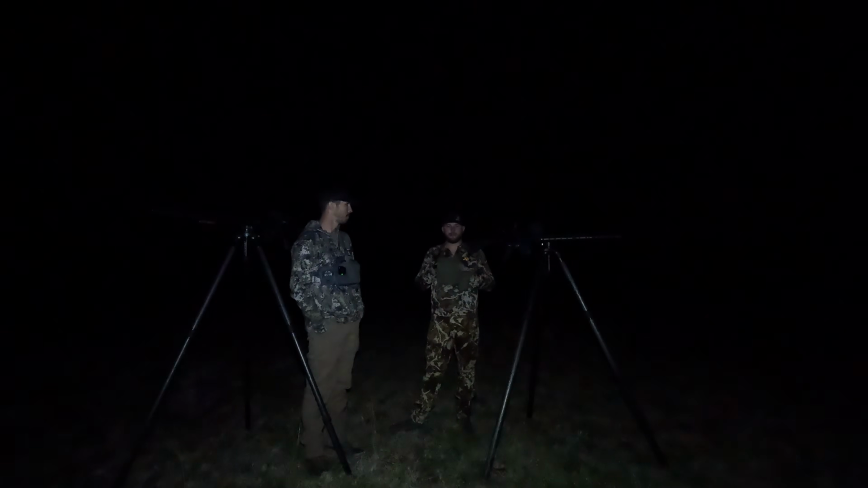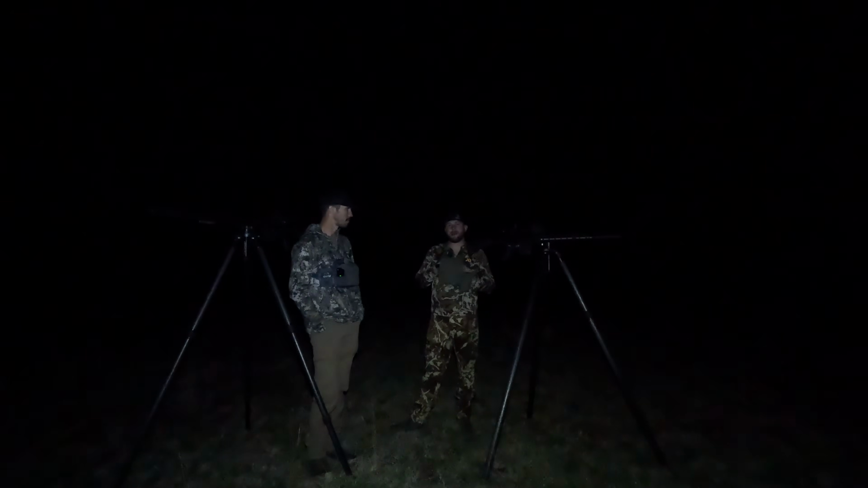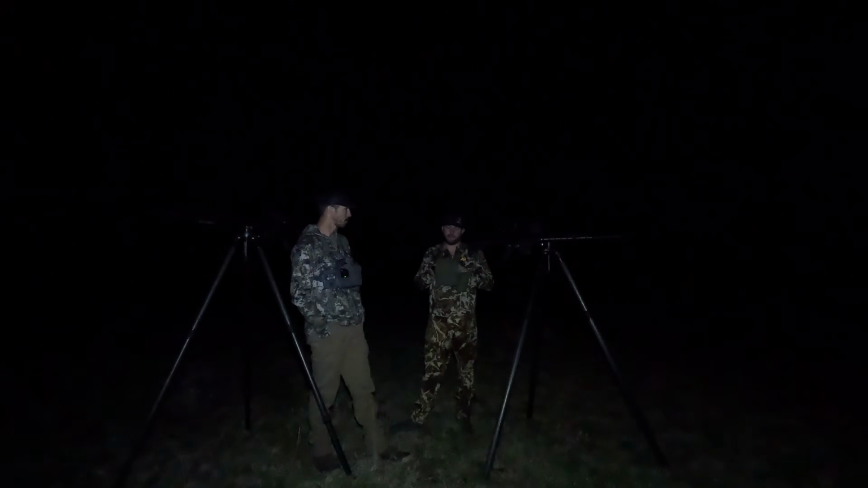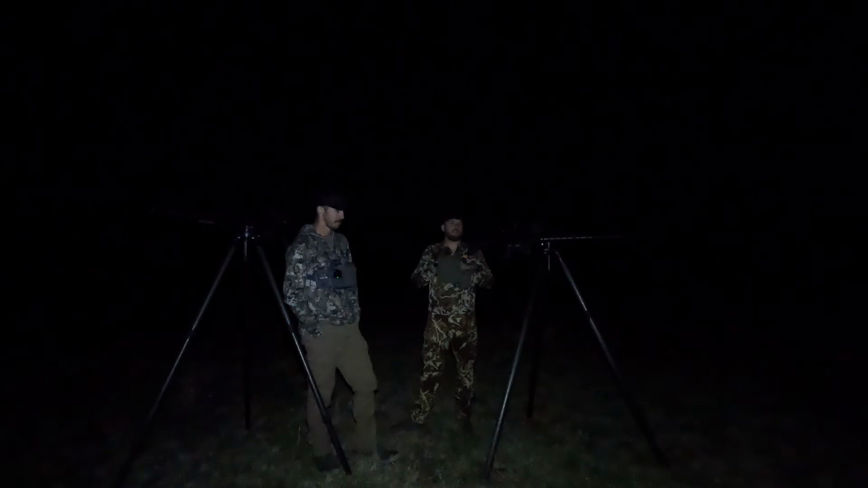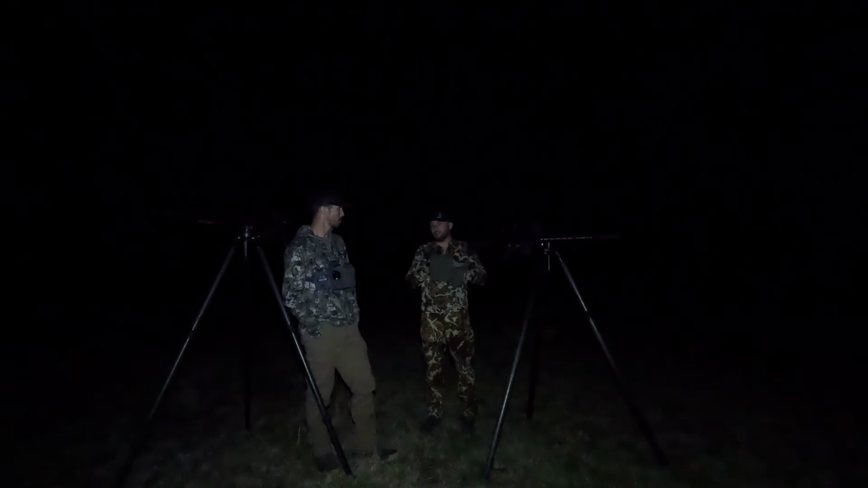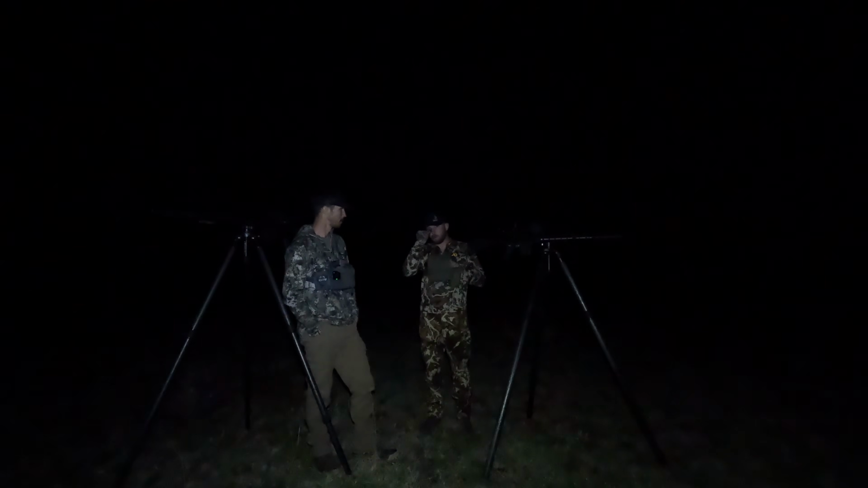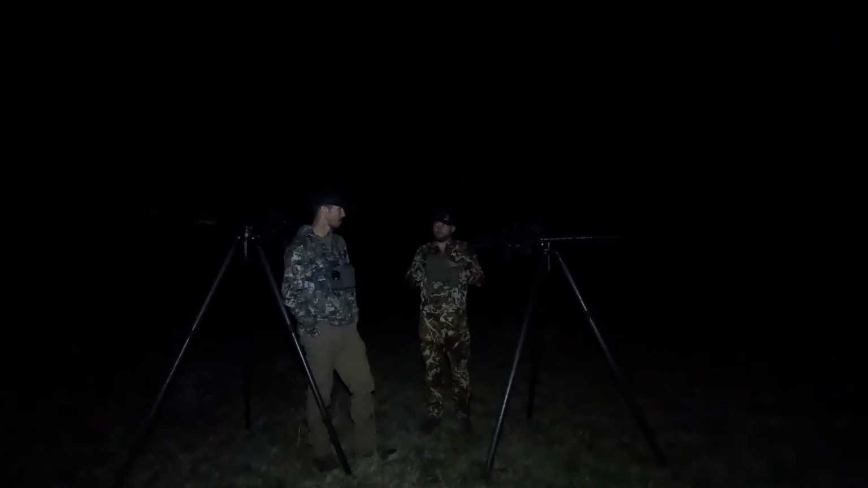We've been to tournaments where people kill. There may be one team that kills way more than somebody else, and we've heard all kinds of crazy stuff. We've heard people say it's for this reason or that reason or whatever. But I think what we've proved here is that you can go out in the woods in the middle of the night, kill a coyote. We didn't do that tonight. The first spot we were at, there's a lot of woods, a little bit of field there, a lot of thick woods. Didn't kill a coyote. Didn't call in a coyote.